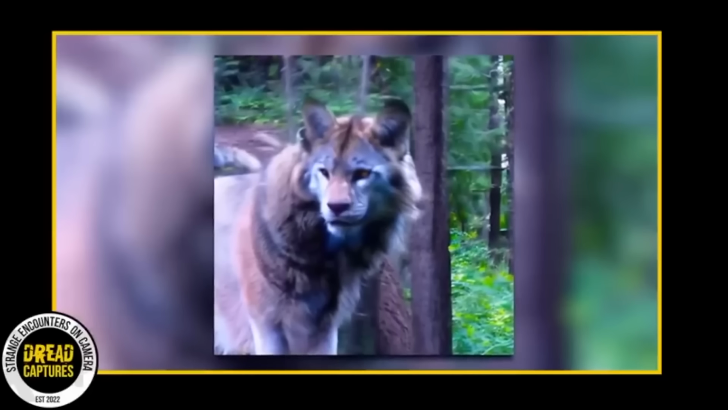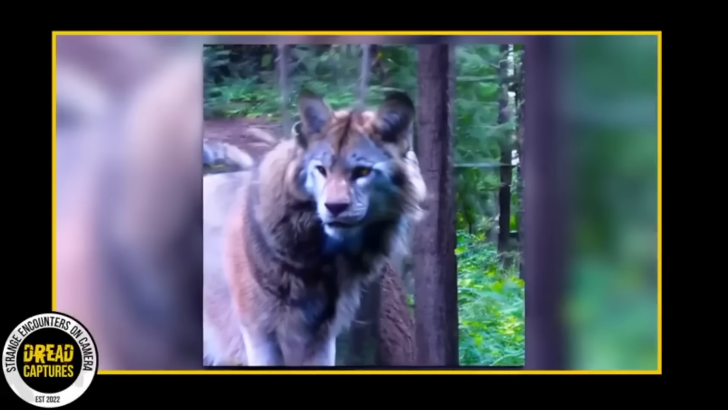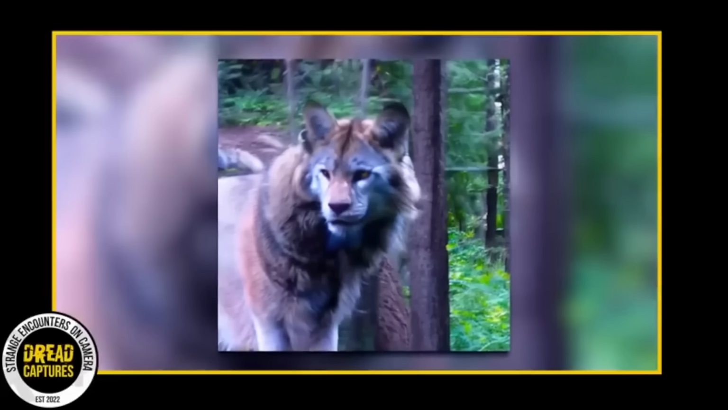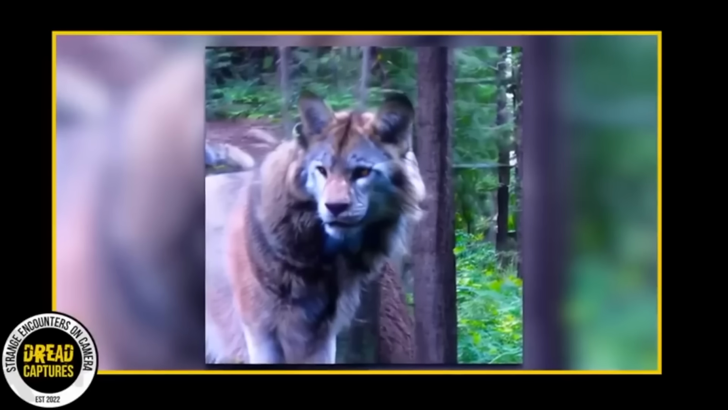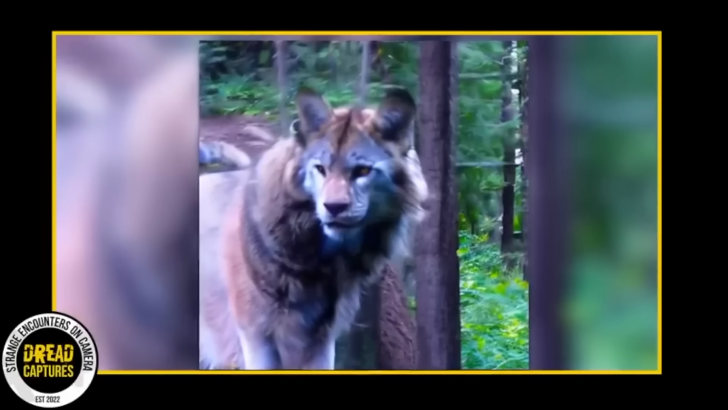The mystery of how such a creature came to exist and why it was in the remote woods of Florida remains unsolved. It's all pretty crazy. Now, I'm sure most know it's impossible for two species of big cats to mate naturally, but it is possible for them to be crossbred in captivity through artificial insemination. I don't know.